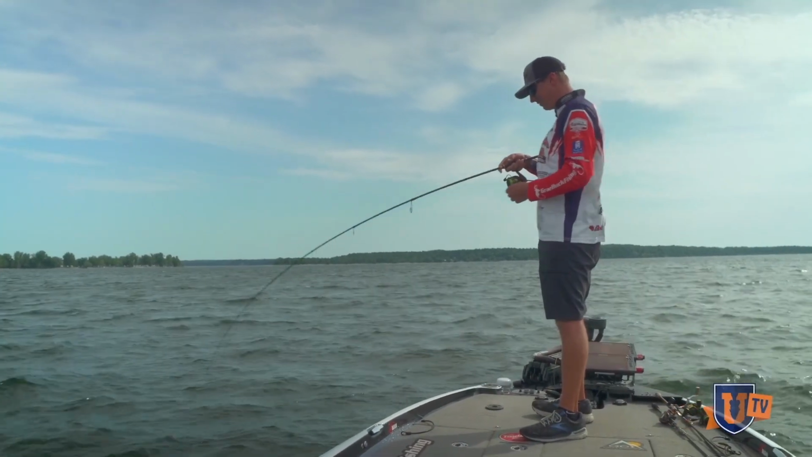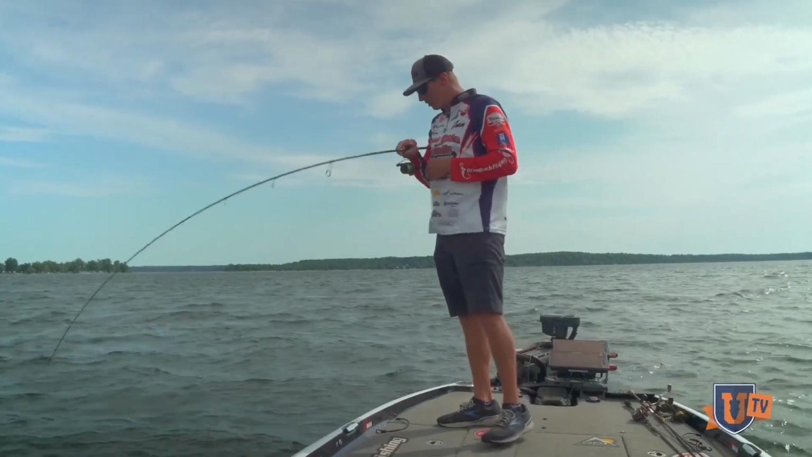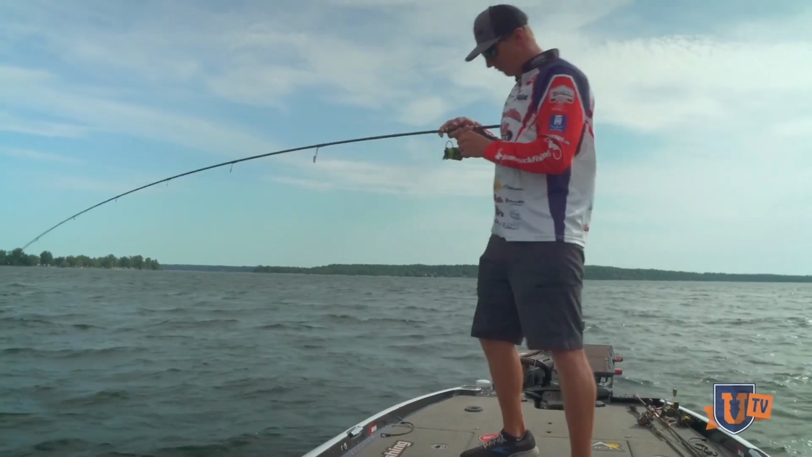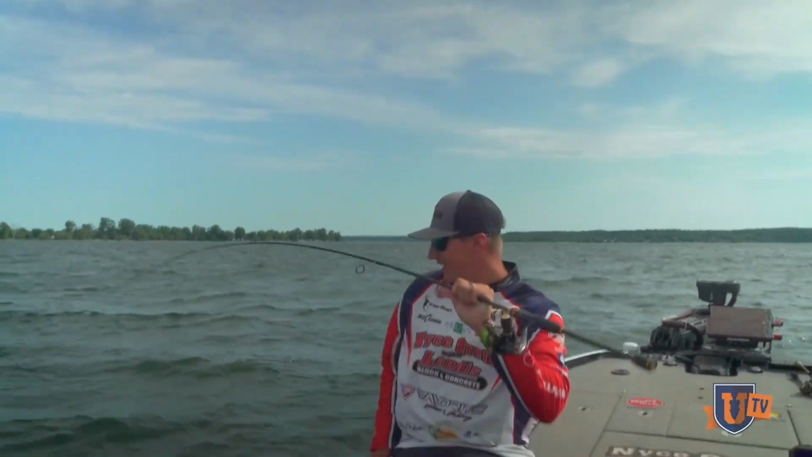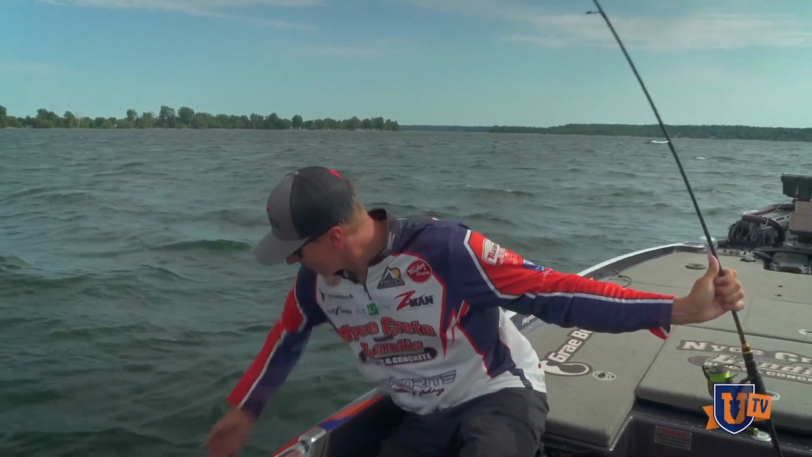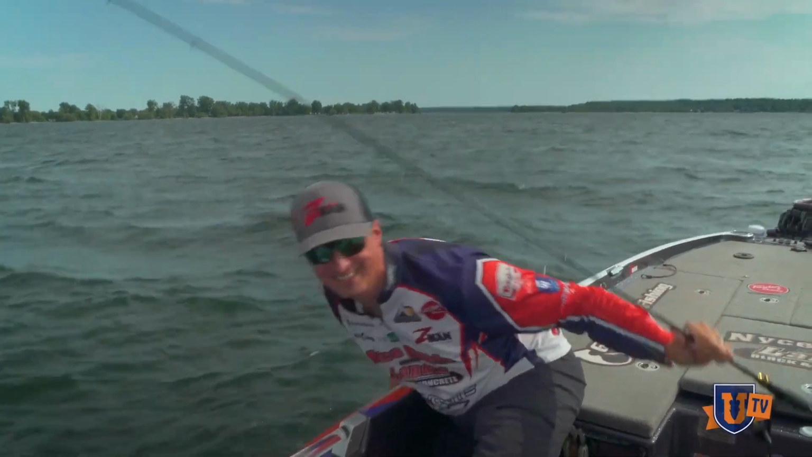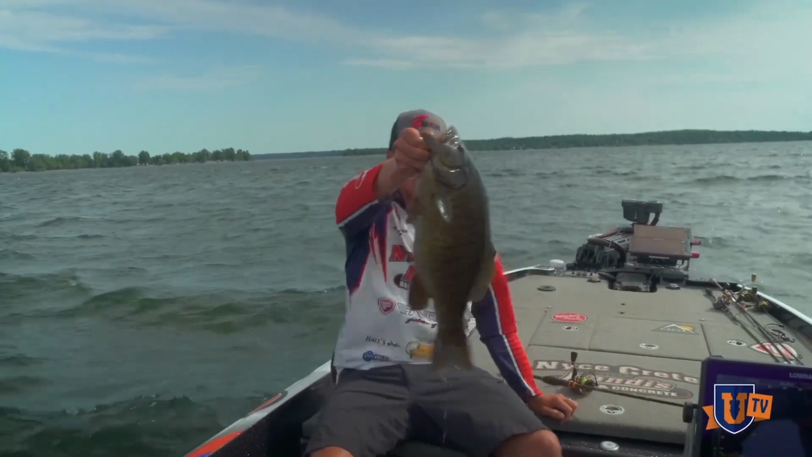It's a nice one. We got him on a drop shot rod. It's a 721 Jackhammer, a favorite rod. This is a big one. This is one of those ones we like to get. Come here. Oh, look at the size of that one. There it is. Look at that. That's a 5-pounder all day long.